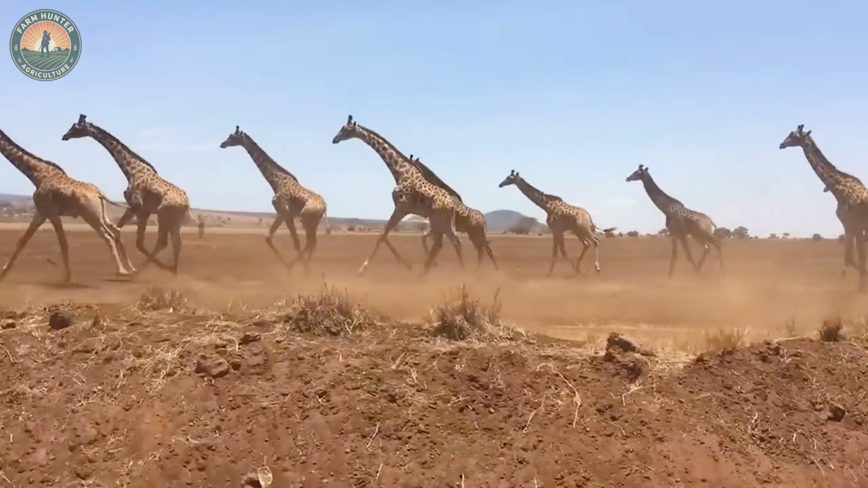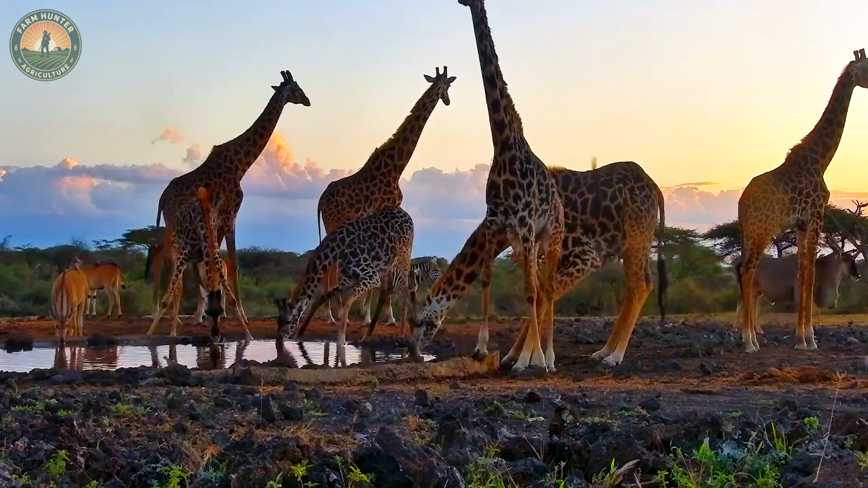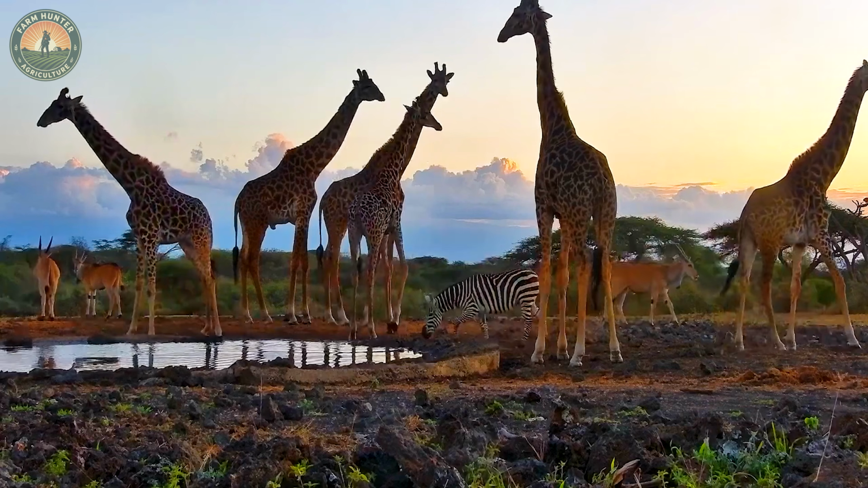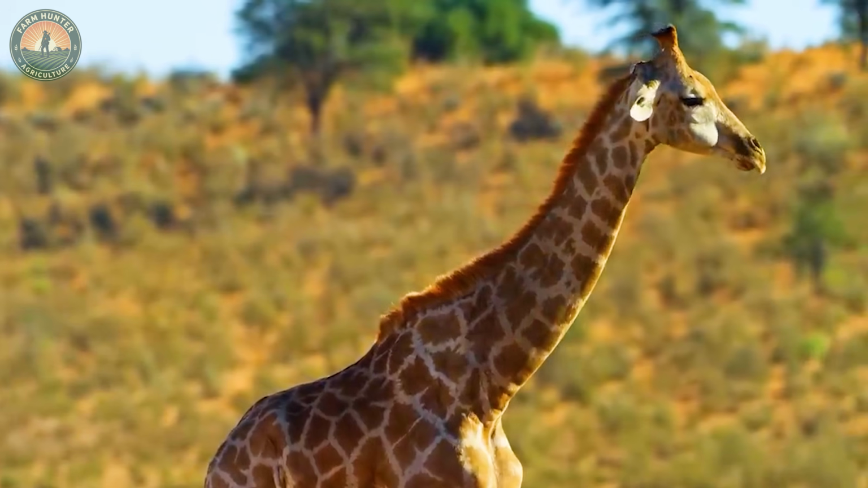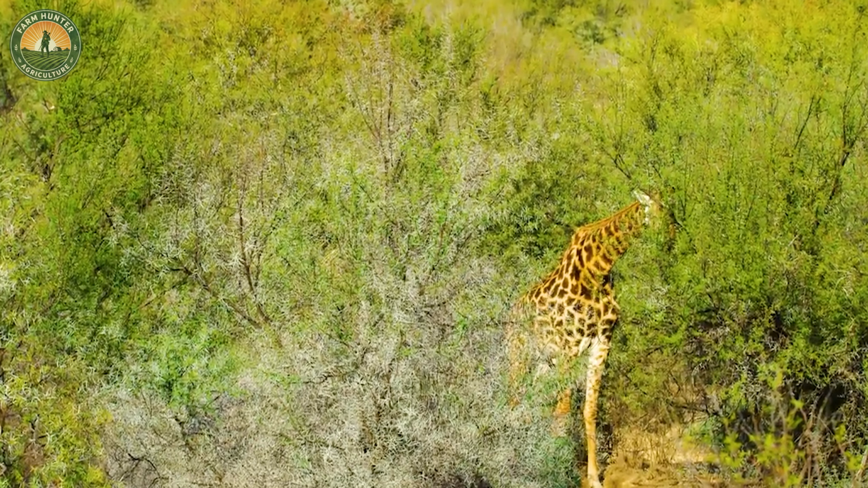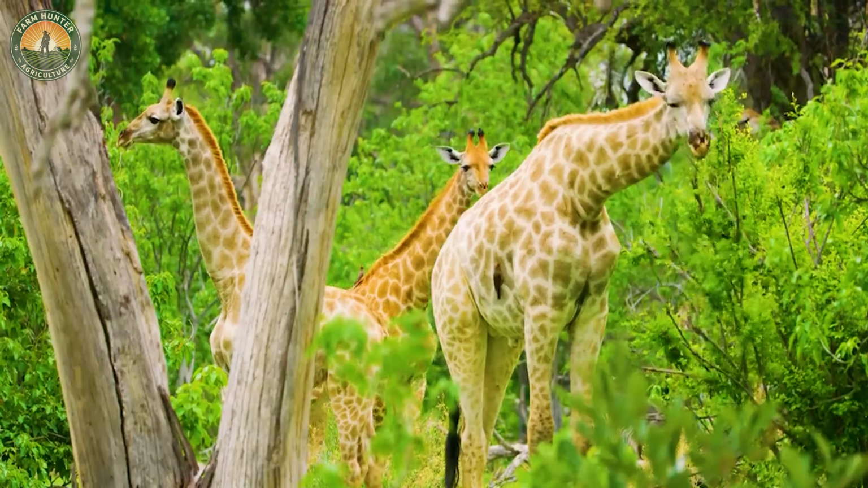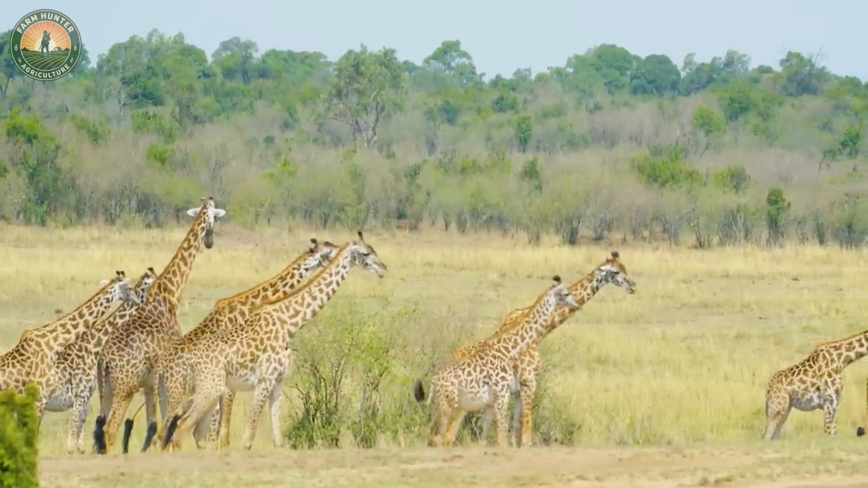Giraffes are fascinating creatures, often seen moving gracefully in herds ranging from just a handful to over 20 individuals. Their social structure is flexible, adapting fluidly to changing conditions and group dynamics. Today, roughly 68,000 giraffes roam the wild, and in recent years, their numbers have shown encouraging growth. This rebound reflects the success of targeted conservation efforts, offering hope for the species and highlighting the powerful impact of wildlife protection initiatives.